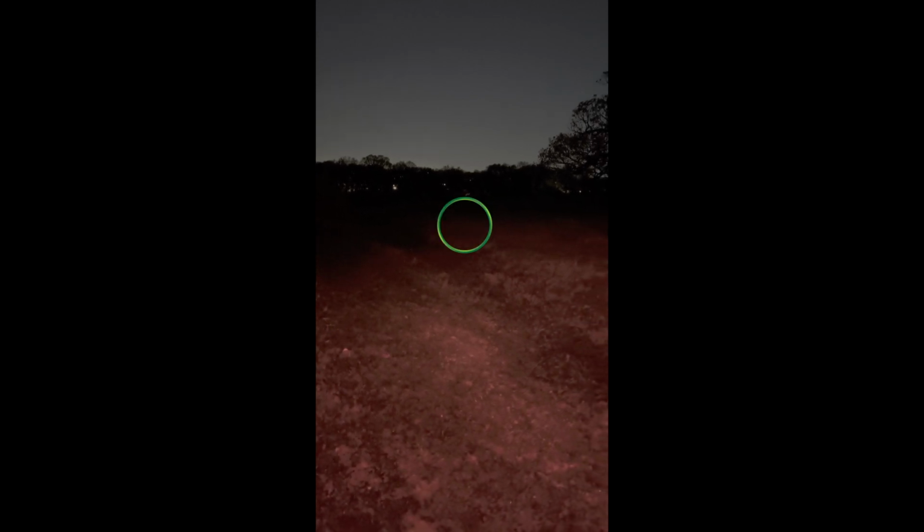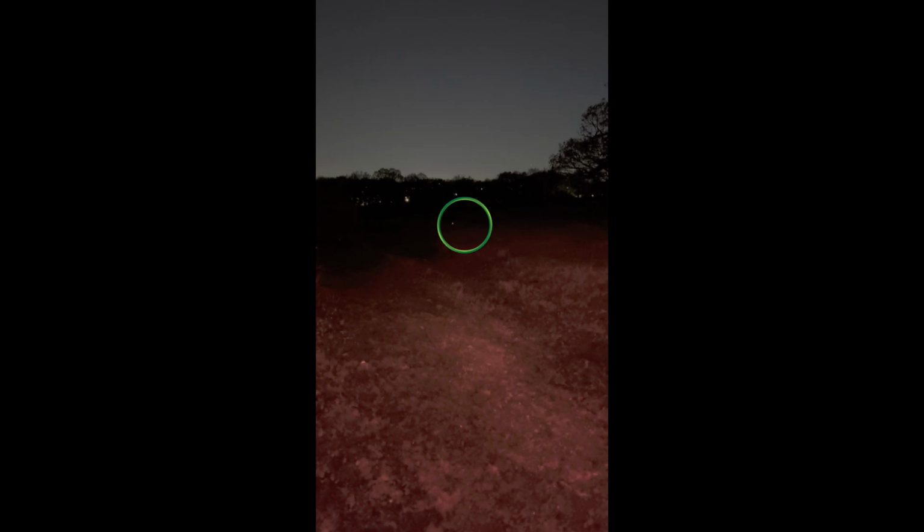As the sun sets, we move into prime spotting hours. Wildlife becomes more active at dusk, and thermal imaging gives us the ability to see in the dark and spot the animals. Using red light at night makes all the difference. The Perun 3's red mode allows you to navigate and see around you without overwhelming your vision or scaring off wildlife.